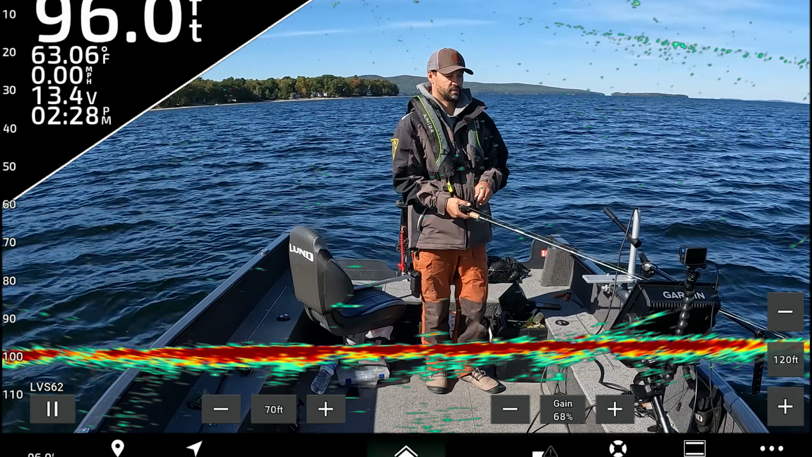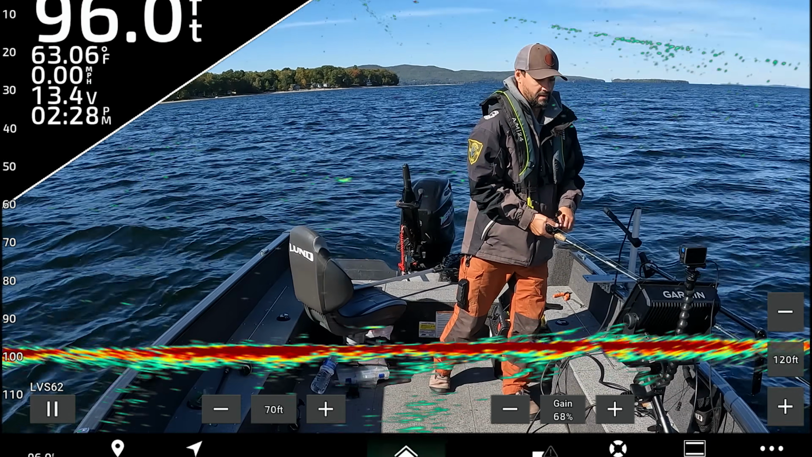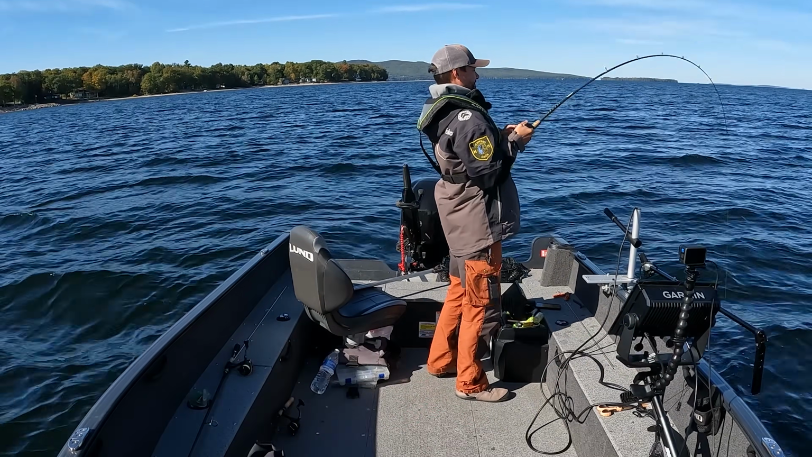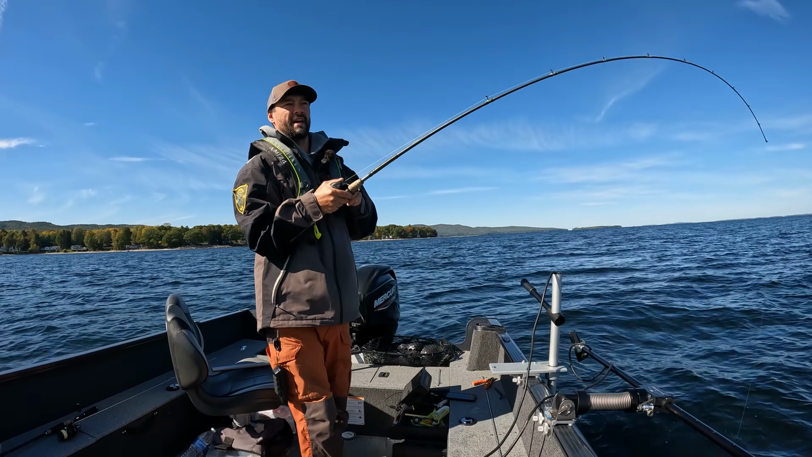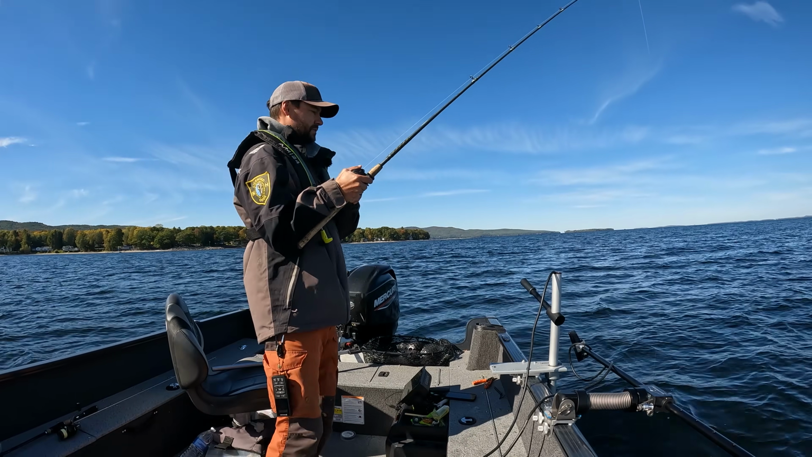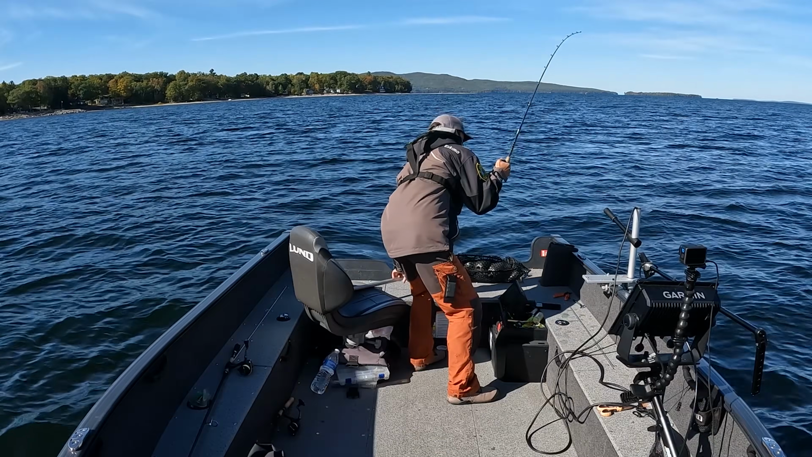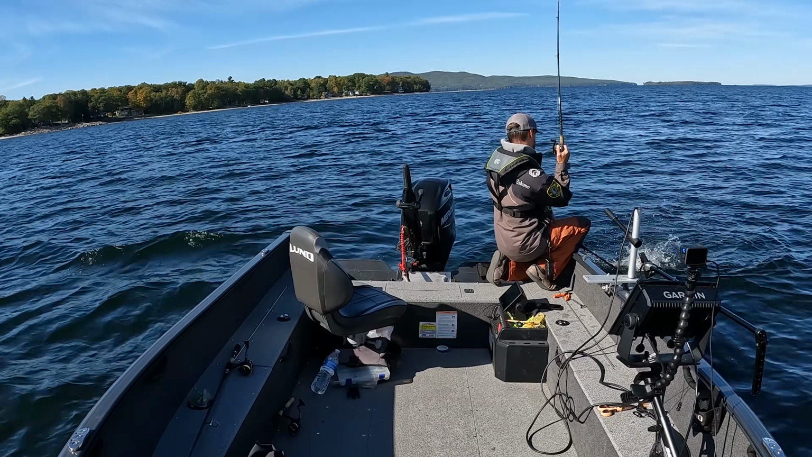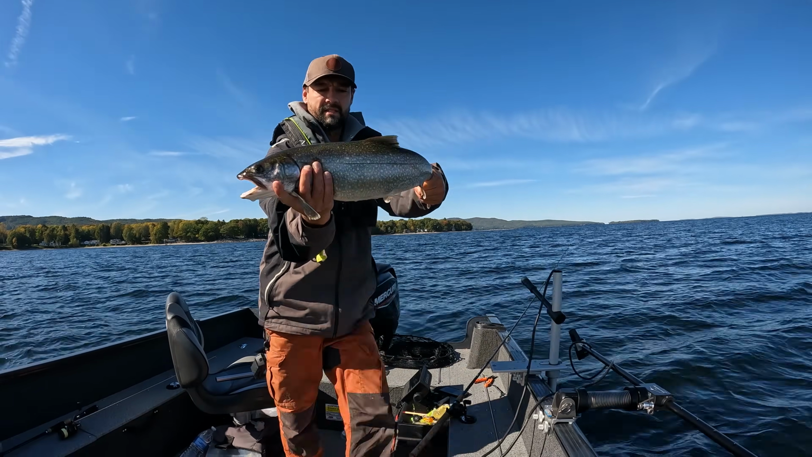I just think these are smaller lakers. That one's fired up. There we go. And I'm using a medium heavy to a heavy baitcasting rod. I like one with a long butt. They don't make this rod anymore, otherwise I'd tell you what it is, but it's a cheap Cabela's rod. Not a big one, but not a small one. Just a little stubby guy.